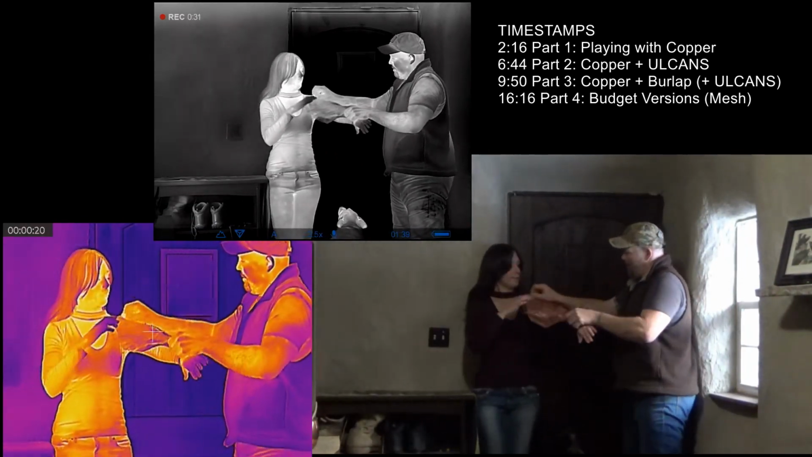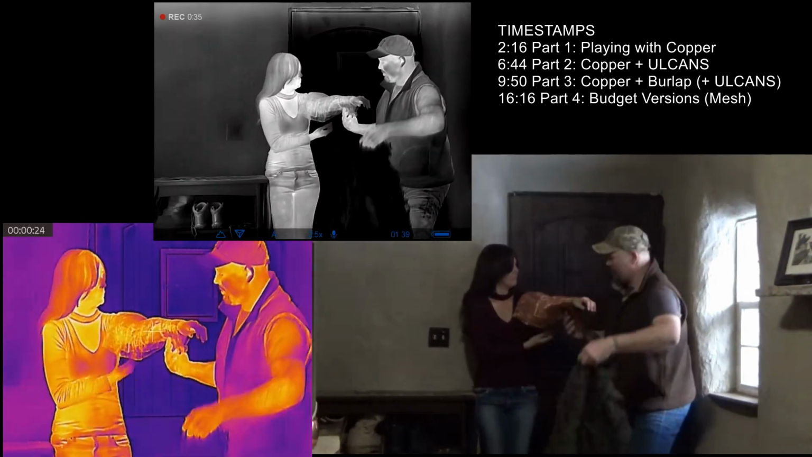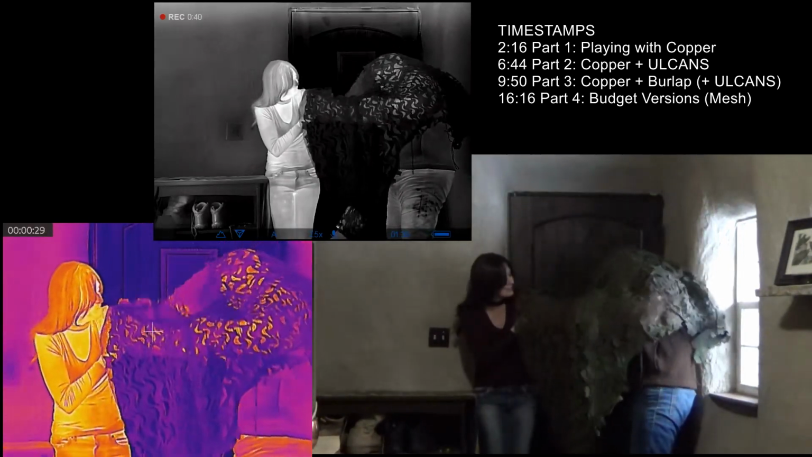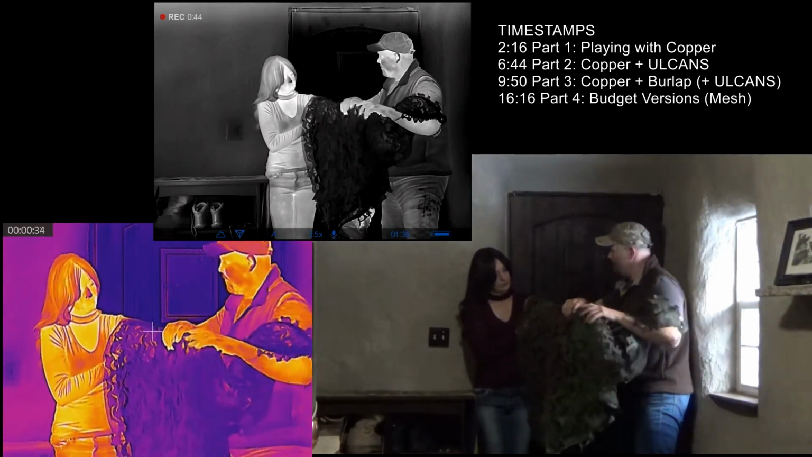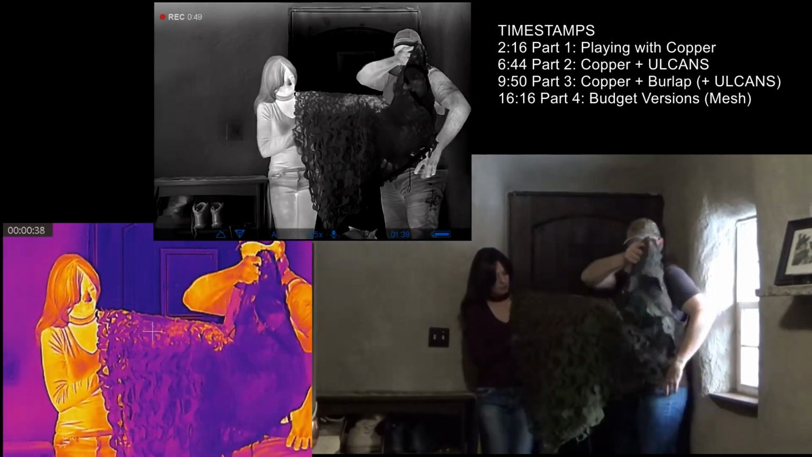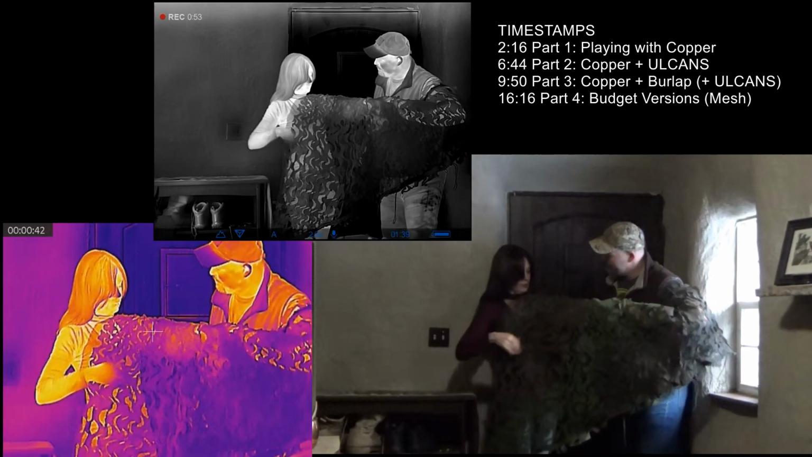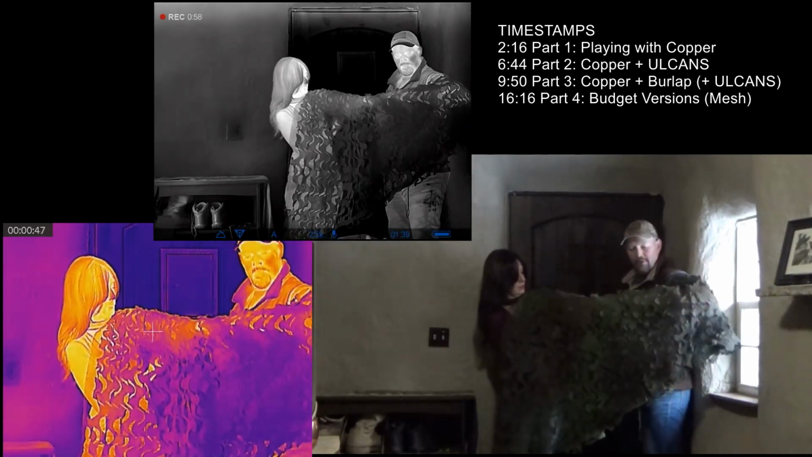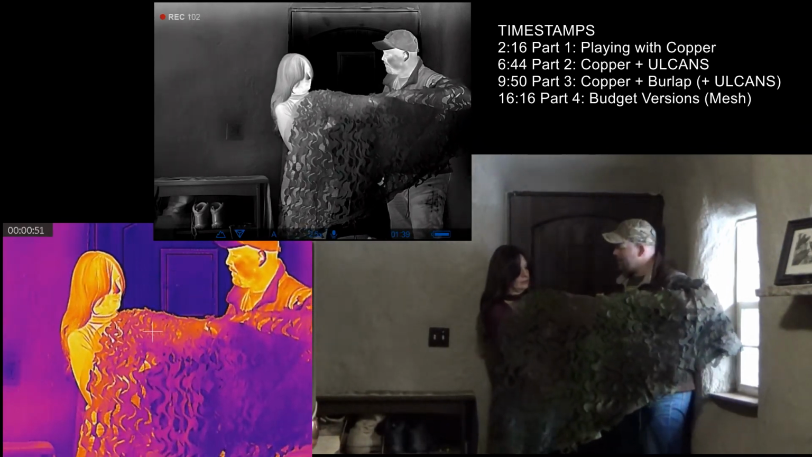And then we're going to drape ULCANS material over that. So we get a comparison here. So we've got doubled up copper to here. What do you want to put this over my shoulder? Oh, I guess there we go. And then I've got my arm under this side, so you can get a comparison for just bare skin and then copper cover.